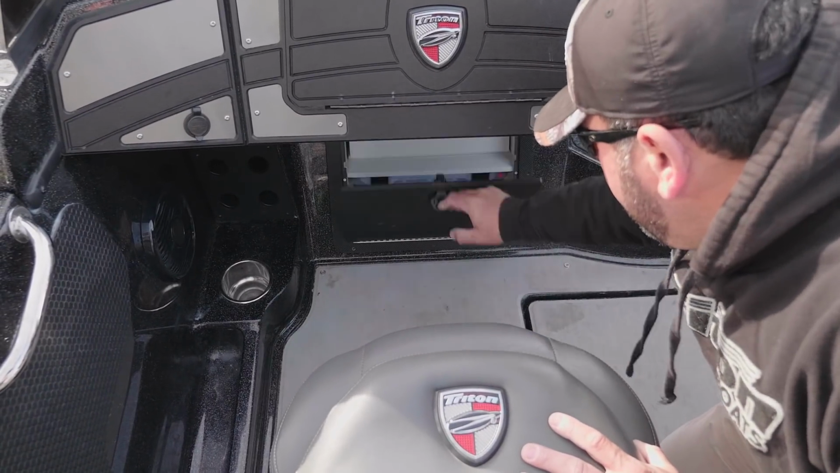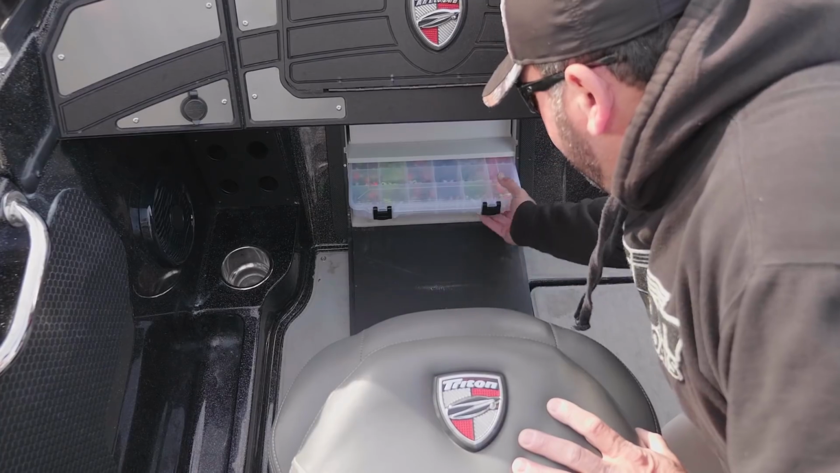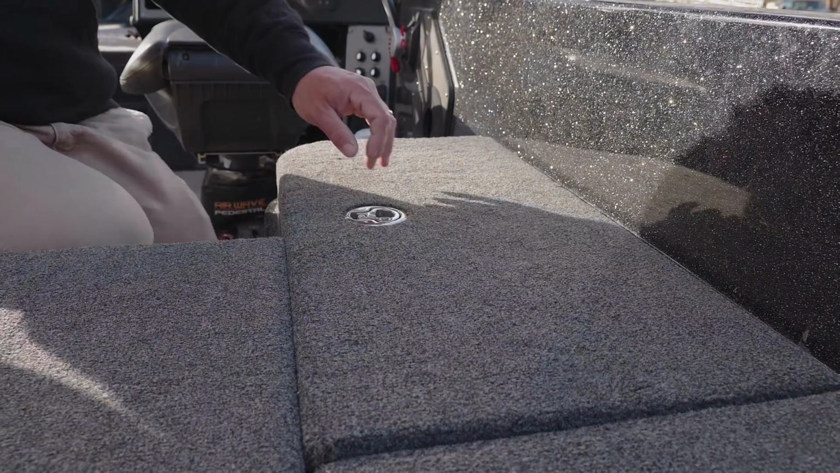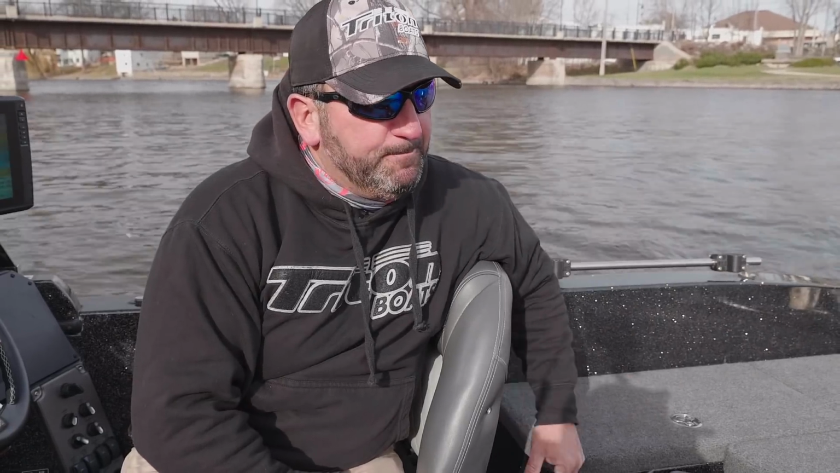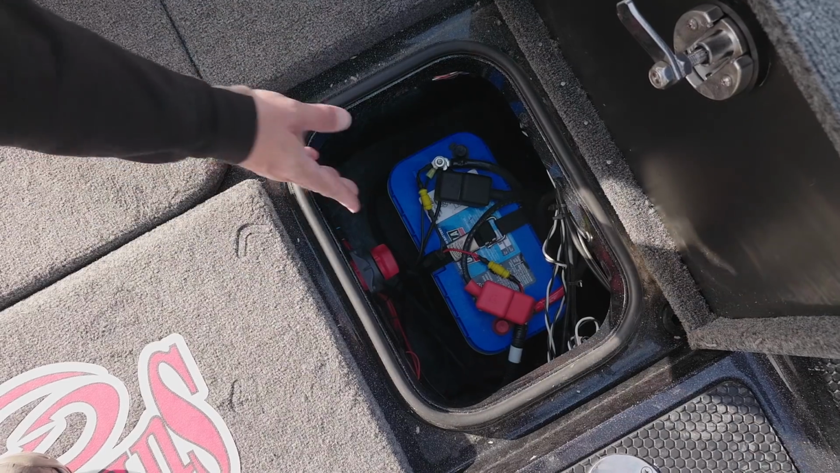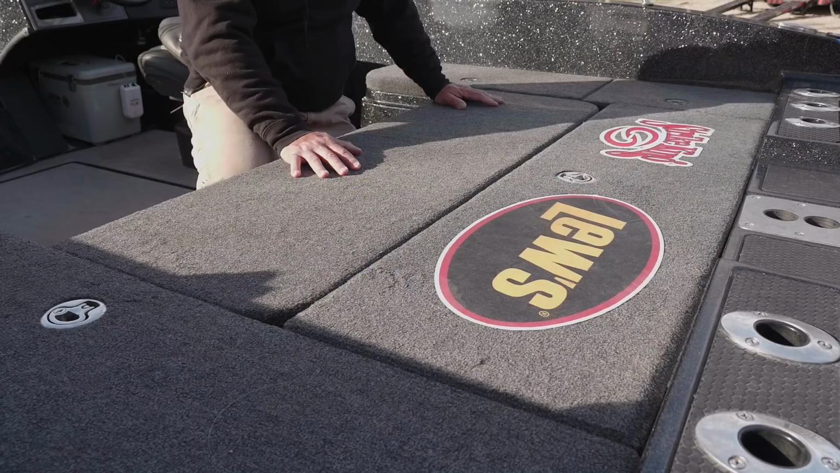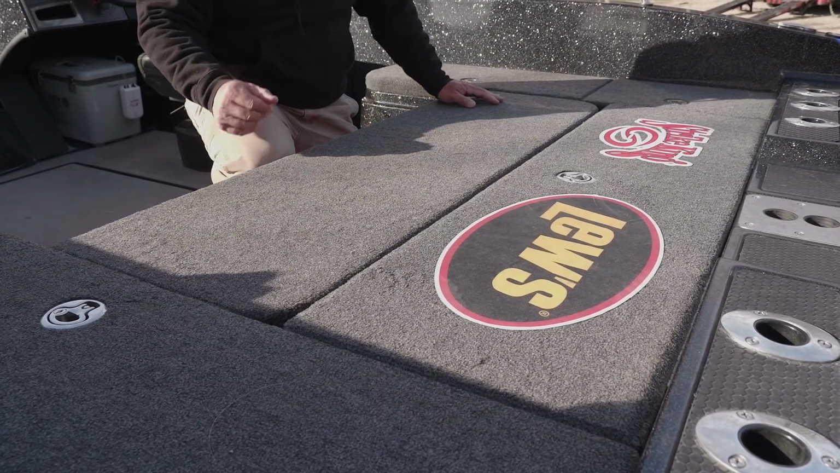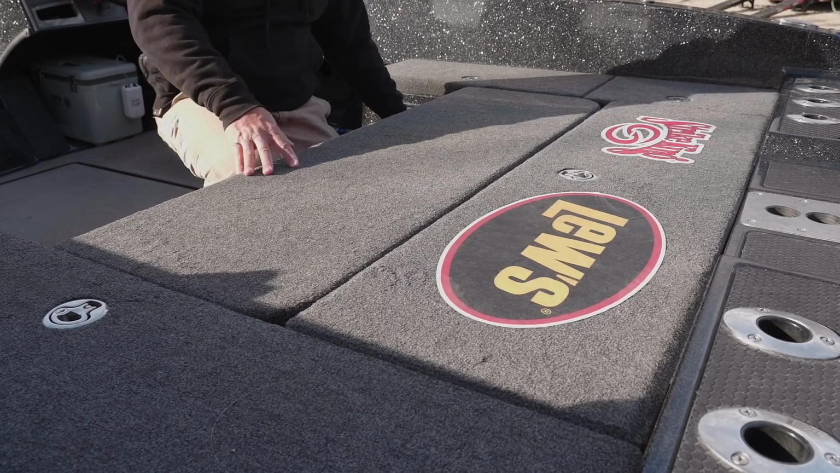Underneath there's an extra compartment where you can put some extra 3700 trays. And then moving back here, we've got a giant compartment on not only the starboard but the port side also. The battery charger is also incorporated on that port side, which is nice because you can get at it to make sure that your batteries are being maintained at night. This boat also comes with an optional rear casting deck, which is very nice. It also increases your working area in the back.